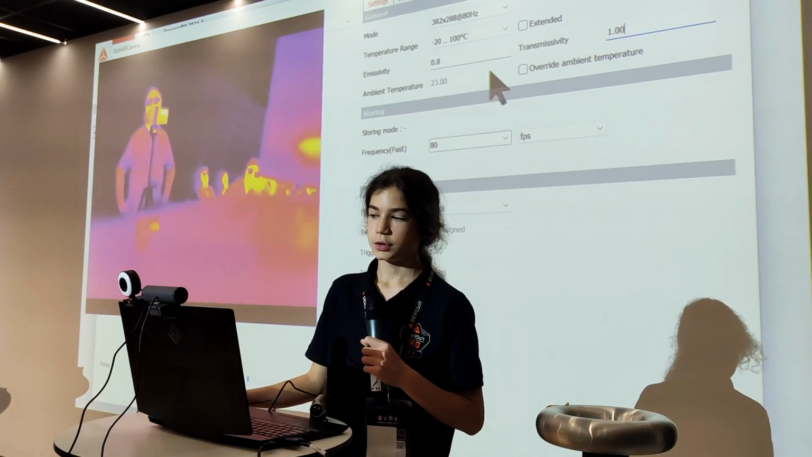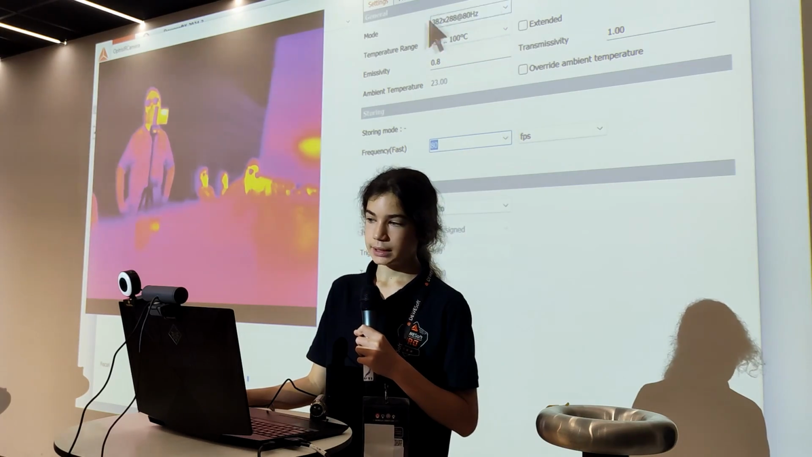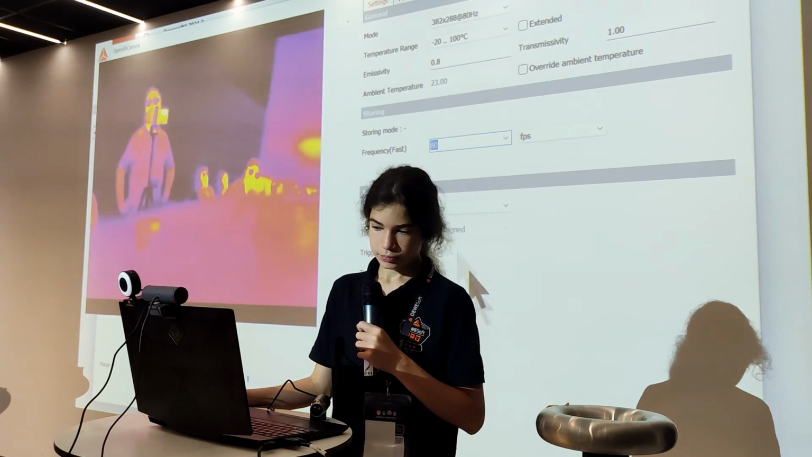Ambient temperature, this is something which usually you shouldn't really change. There's no reason to change it. And here you can change the frequency. Again, this is basically the setting of the camera, and this is the specific frequency at which you're capturing, and the rest isn't that important.